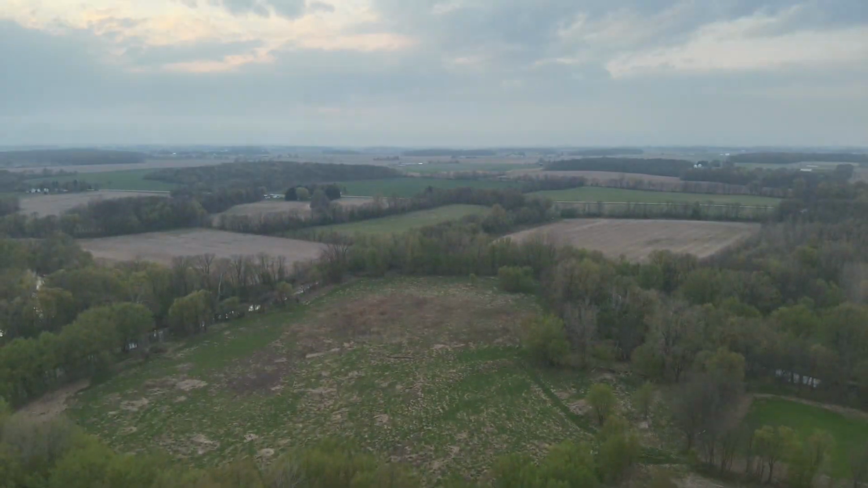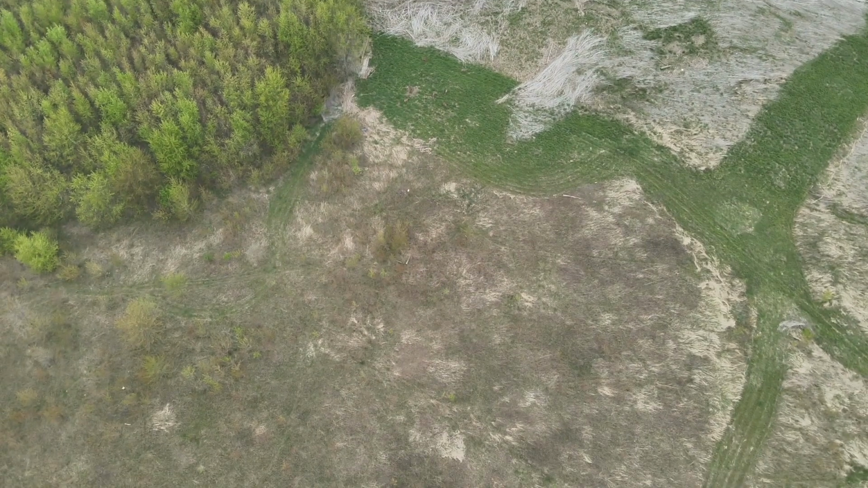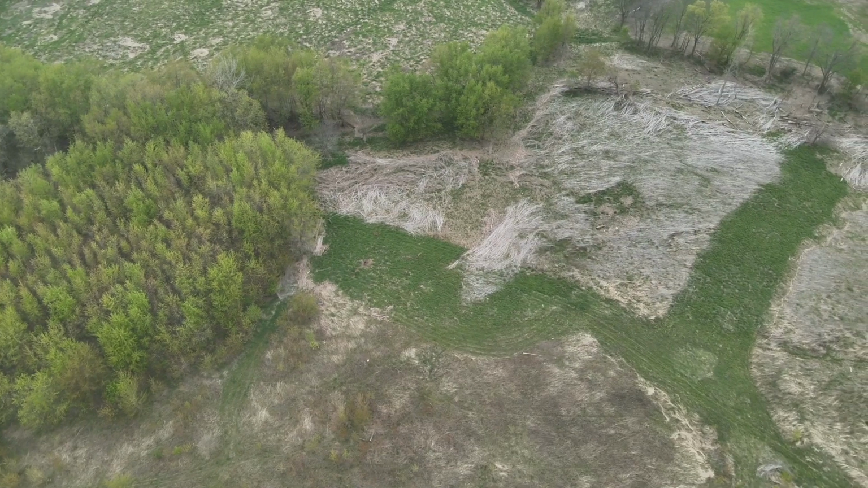And what it was, I don't know if the activity brought more deer in, but what you're going to see now is like a small city on the horizon where there's a lot of deer. So this was another successful trip. You can't see them in the wide angle camera, barely.